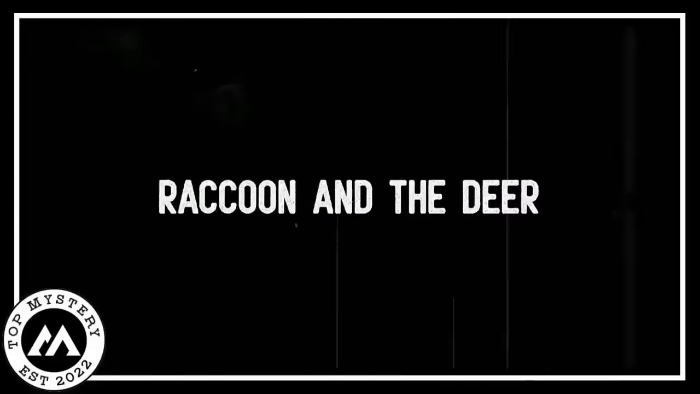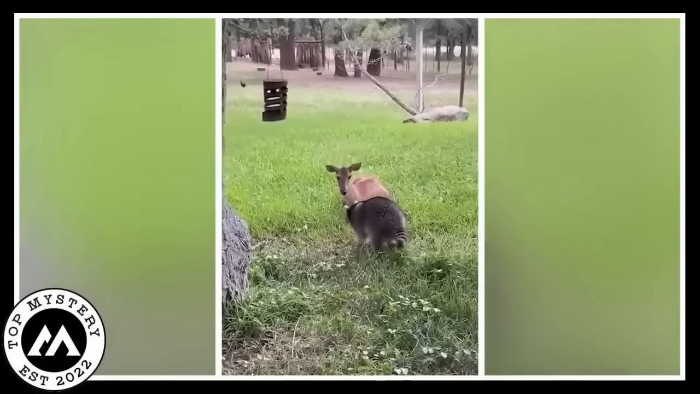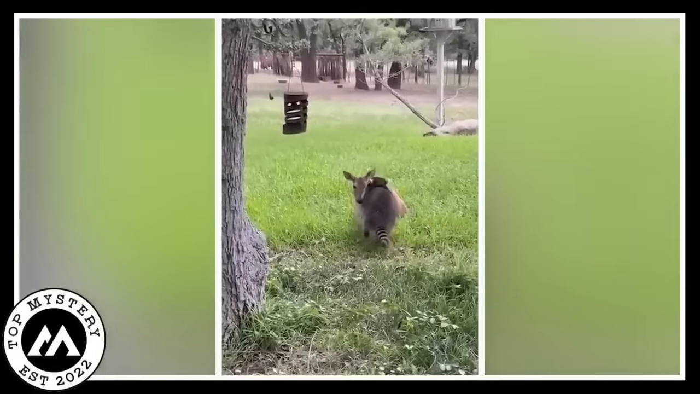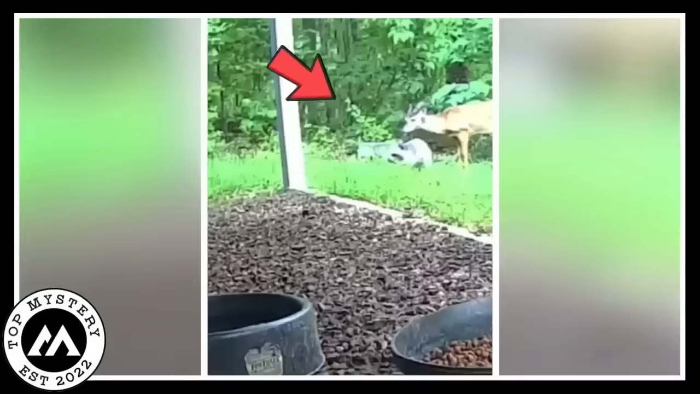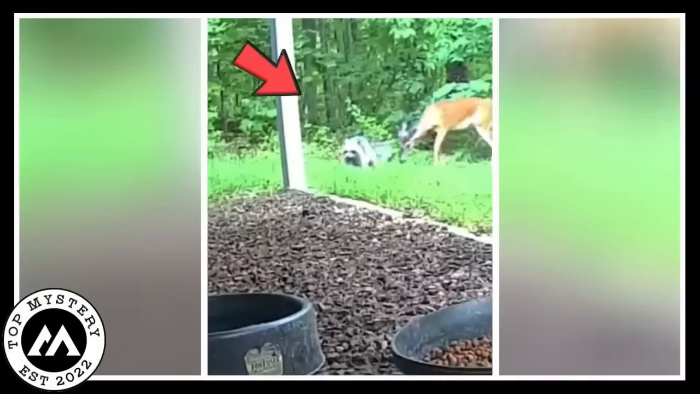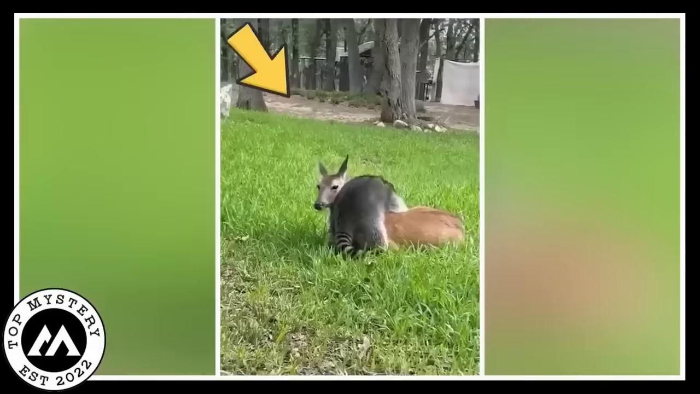Raccoon and the deer. Guess what? Cam, a cool person, caught the most adorable video ever. It happened on a farm during the day, and it's like a real-life Disney movie. In the footage, there's a raccoon and a deer, and they're not just hanging out, they're playing together. Can you believe it?